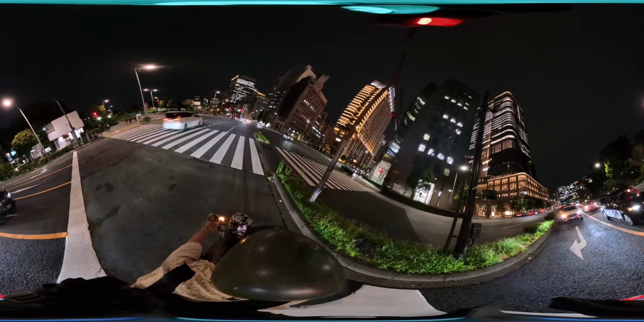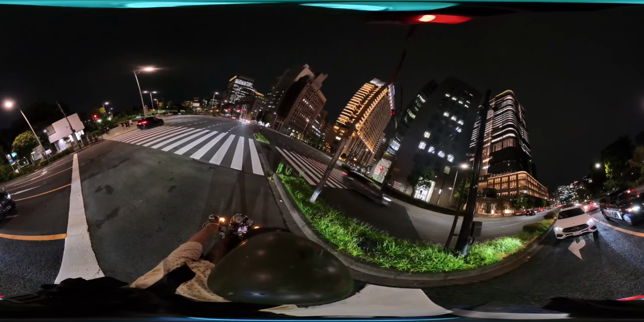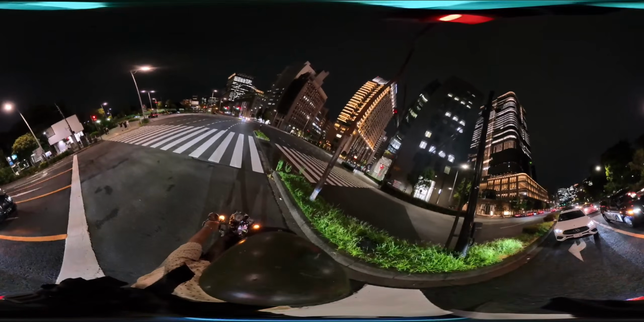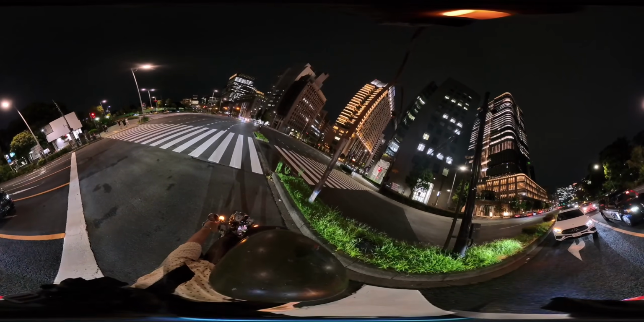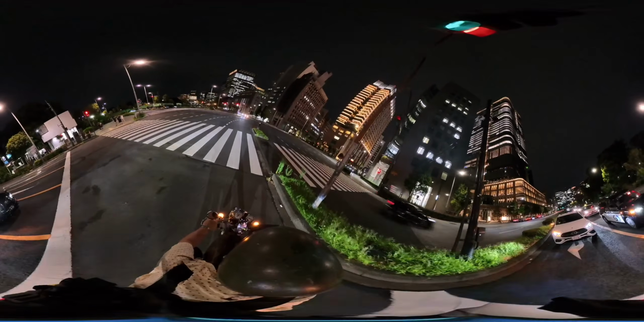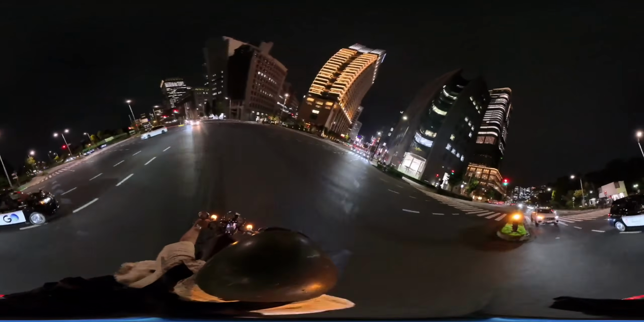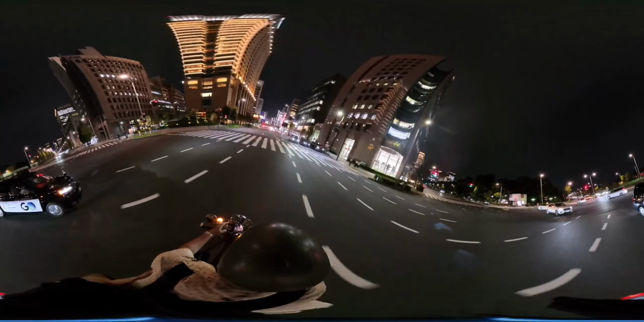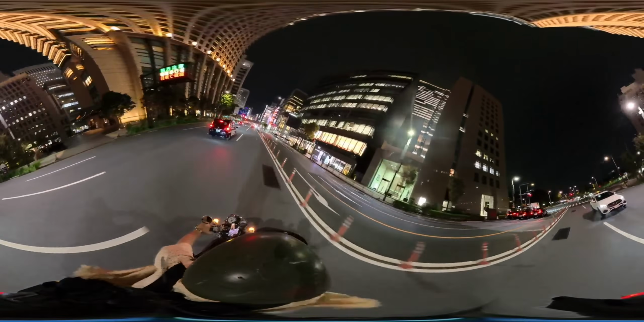And this is some of the oldest parts of Tokyo. This is Ginza. Ginza was the terminus of the first subway in Tokyo. The first subway went from Asakusa, which is real downtown, the very first part of Tokyo, and then it ended here. So this was kind of the extent of the city at one point.